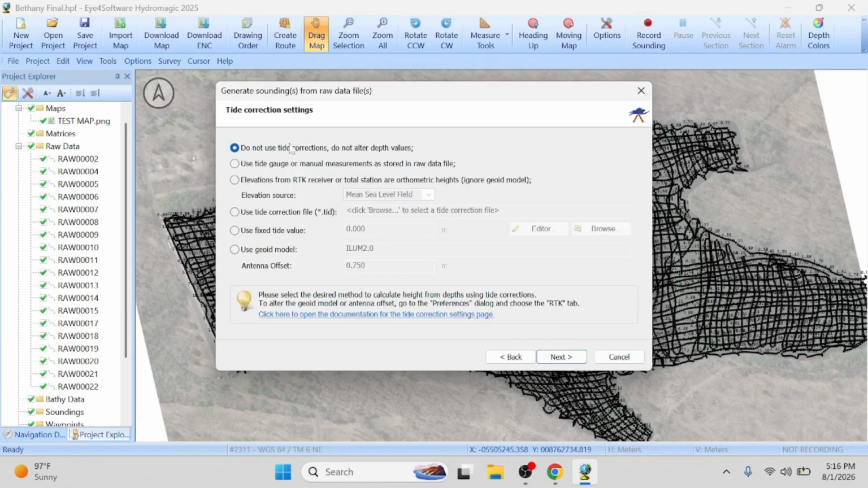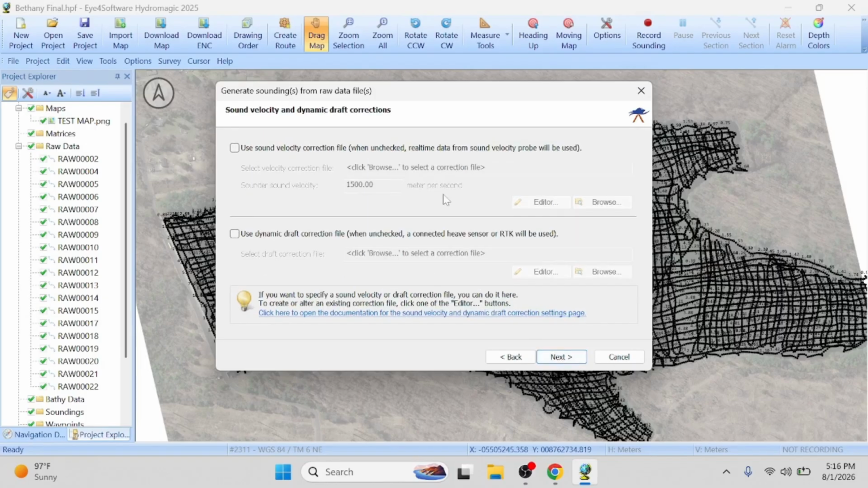And one of, he used RTK for the tide correction. So since you used it, yes, check RTK. We're going to go next.